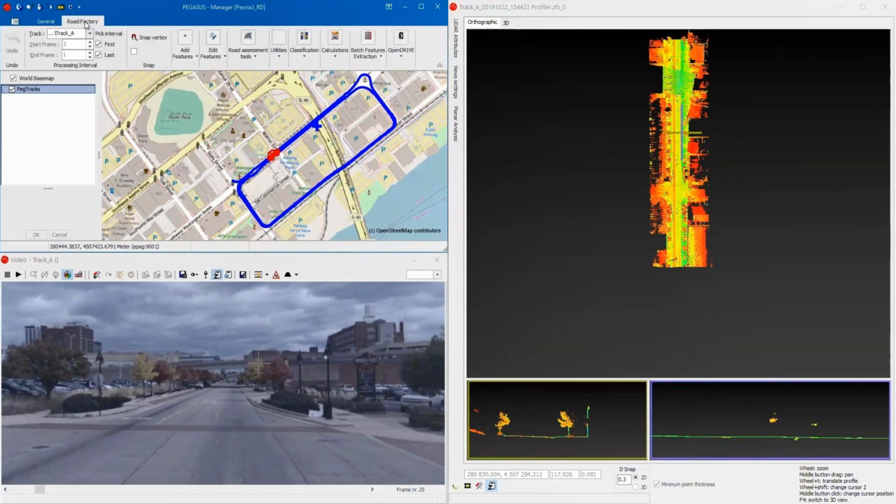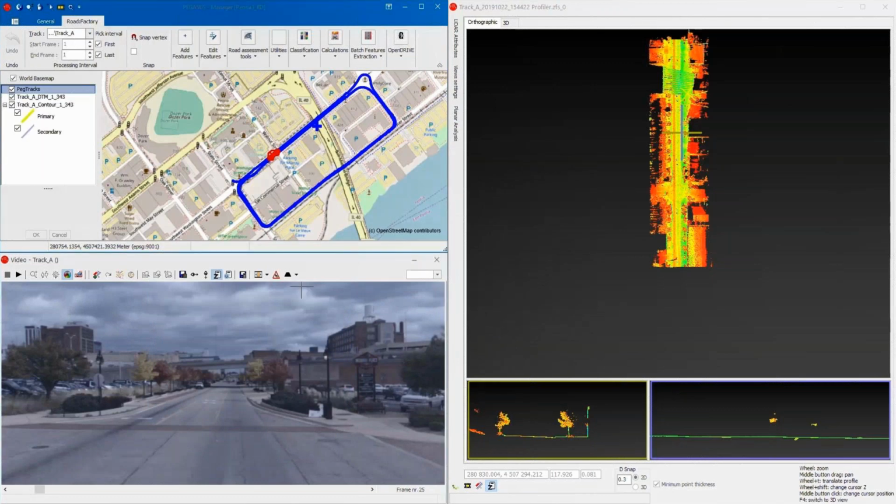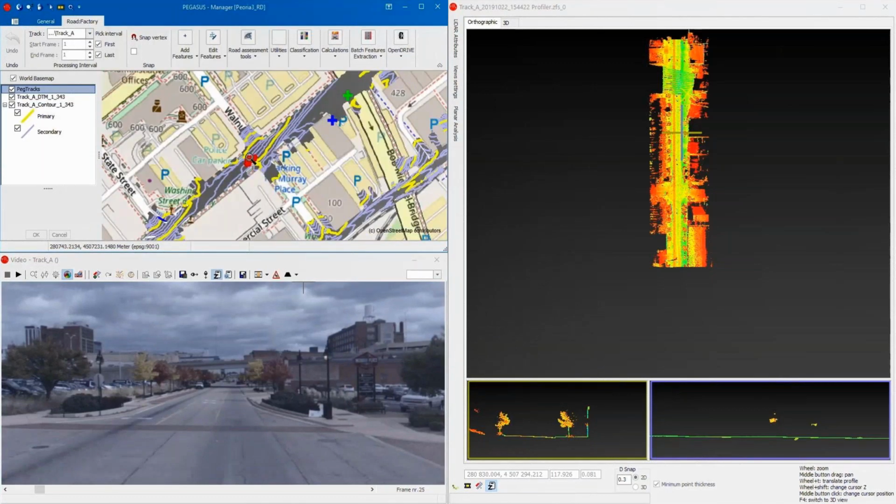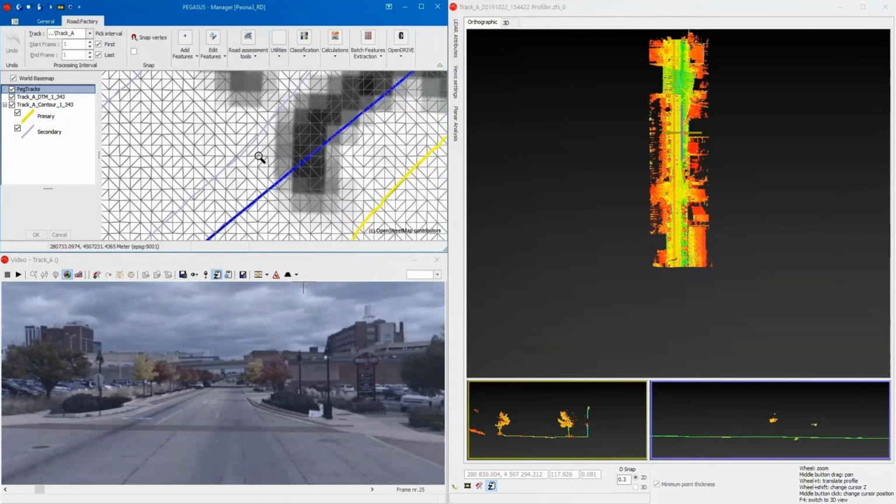So first we're going to set sampling parameters with the track and the frame range. And then we get an opportunity to specify the grid distance and our contour interval. And we can add additional break line information if we want as well. Let it process. The result is a full DTM and contours of the classified road surface that are ready for